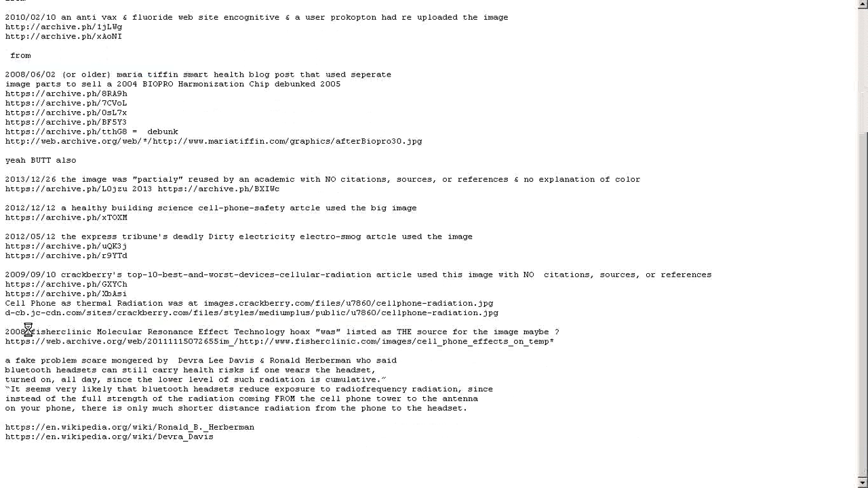The main source that people alluded to, mostly it was people commenting, and the comments are almost impossible to load, and they reload the page and they disappear. So anyway, Fisher Clinic website sold another talisman called the Molecular Resonance Effect Technology device. They're still selling it probably. This hoax was listed as the source for the image maybe by some people visiting, but that was 2008 as well. The only thing we have a reference to, this image was used as a way to prove there's a fake problem to solve so they could sell you stuff.